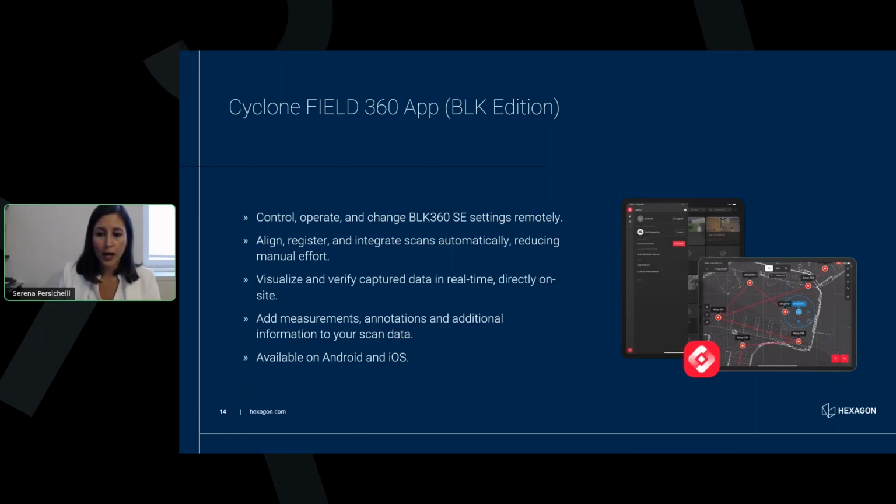And the strength that this app brings to the workflow is that you will be able to align and register the scans automatically. The app will suggest, in case something is not ideal, how to fix that. That means that this is the perfect solution also for users that are new to scanning and new to reality capture, because everything is kind of guided for you.